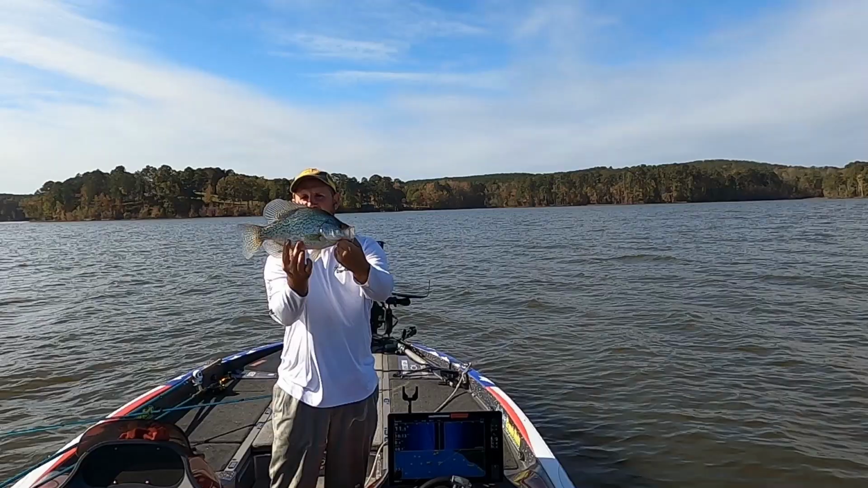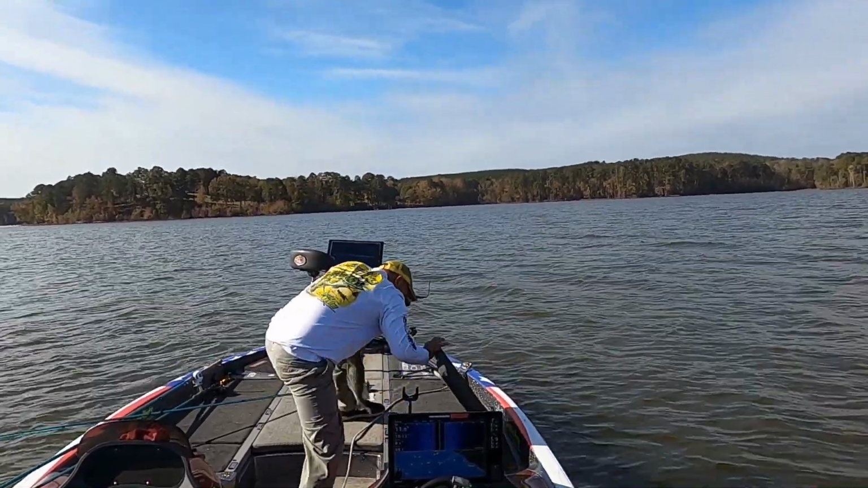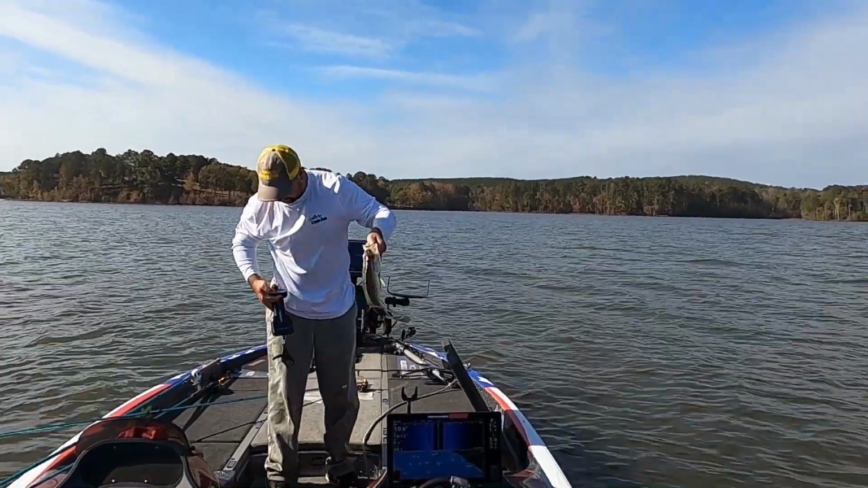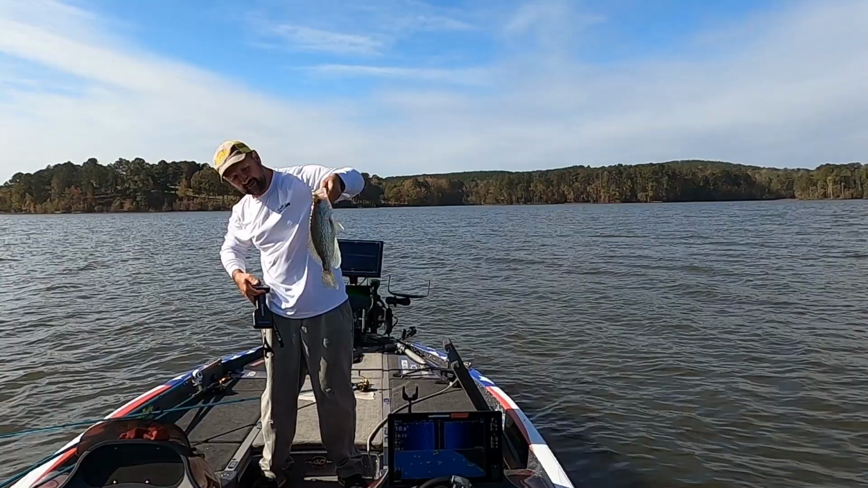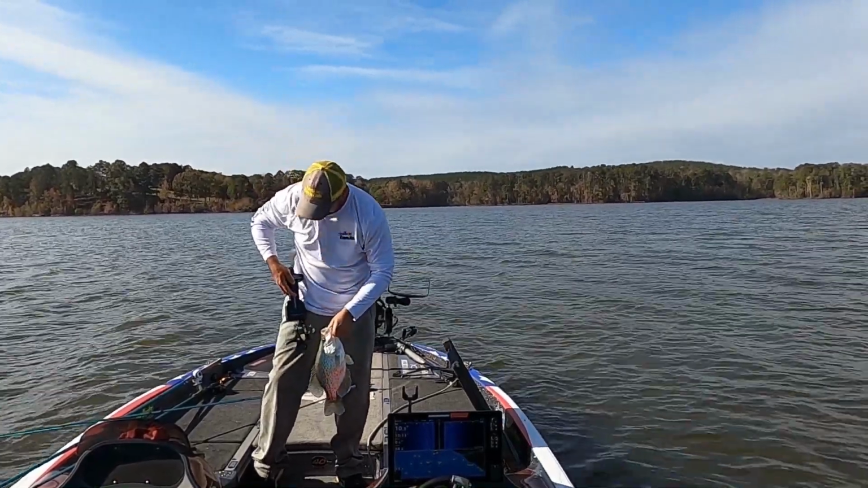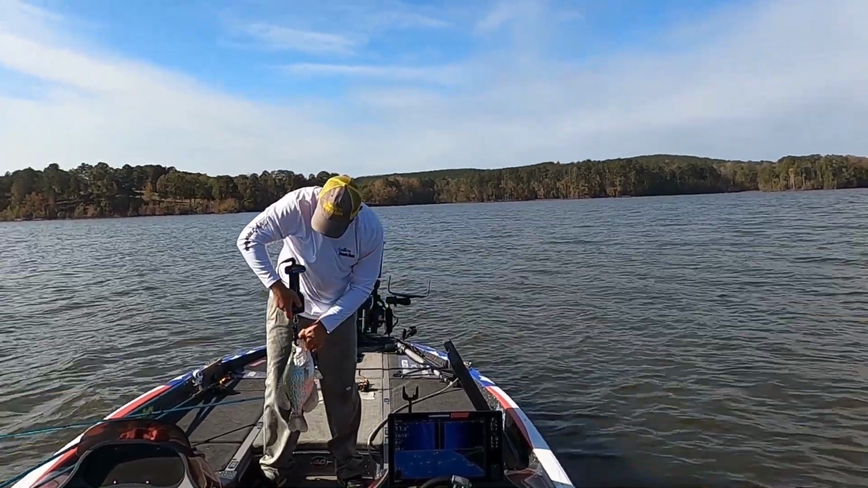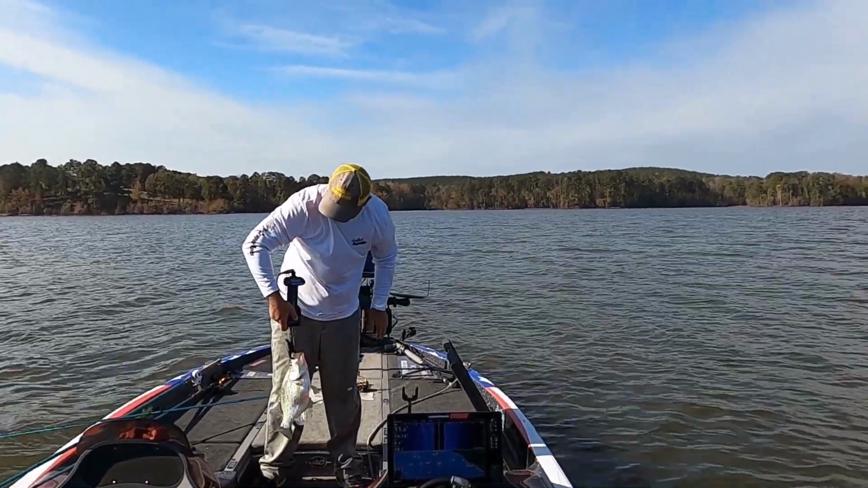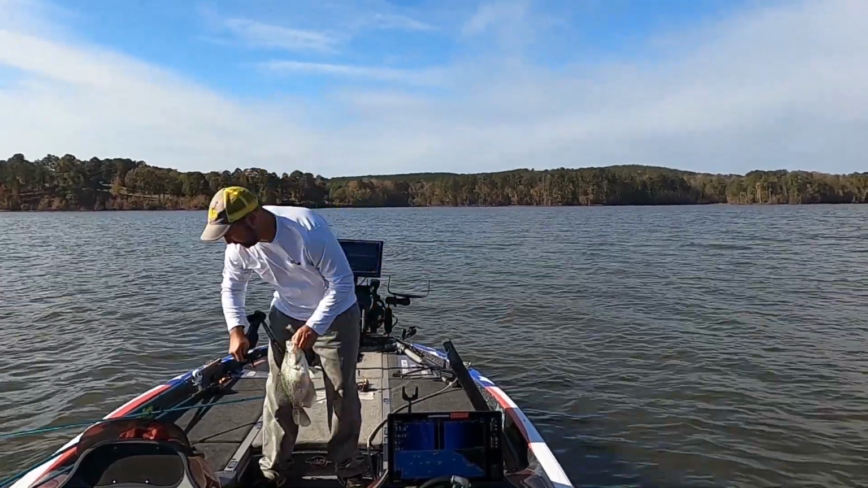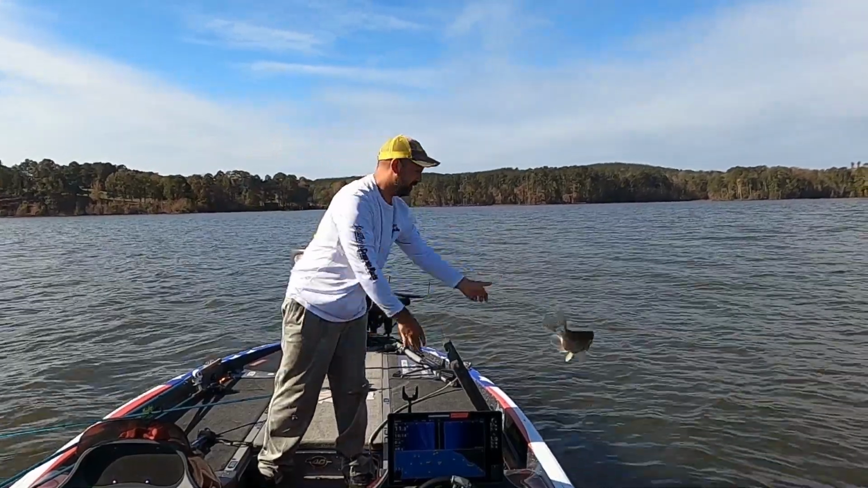Look at that. Get y'all weight on this fish here. I mean, look how thick that thing is. And I'm telling you what, the one I lost, gracious. 2.34. That's a 2.34. Let her go.